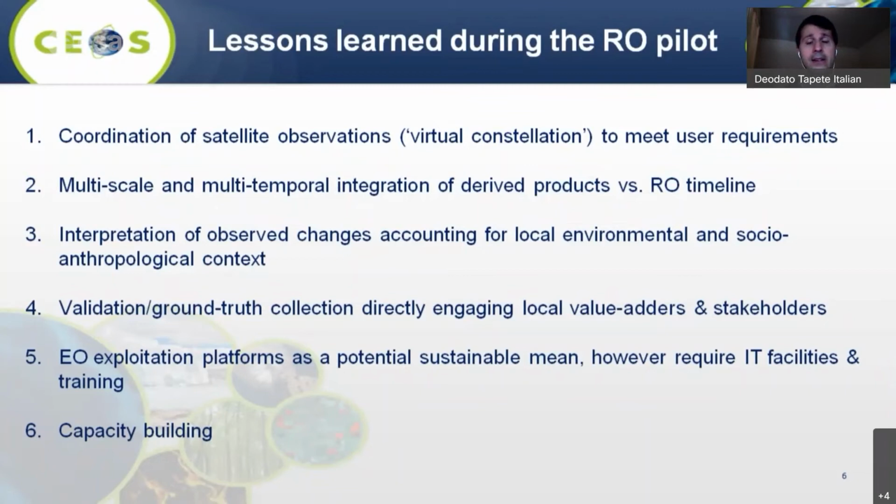In this, Earth observation exploitation platforms, such as those made available by ESA, and I will talk about the JEP, could be a potential sustainable means, especially for stakeholders, to follow on from these experiences and be able themselves to use this data and generate products. But of course, we need IT facilities and training, and this is part of a wider aspect involving the recovery observatory activities, of course capacity building, creating a real capacity.